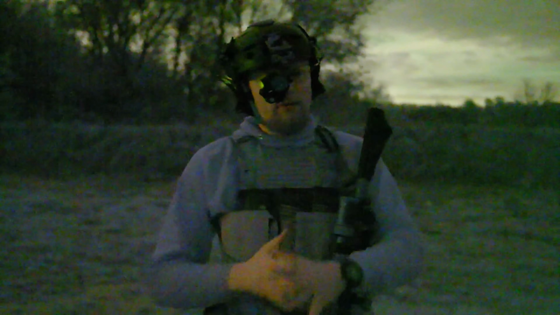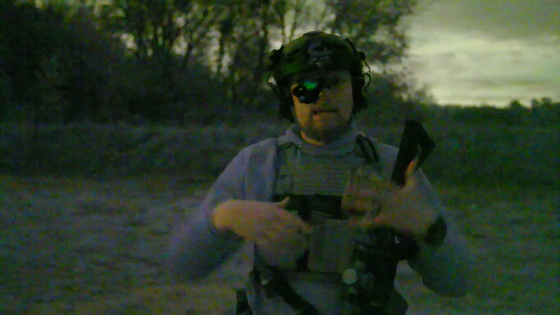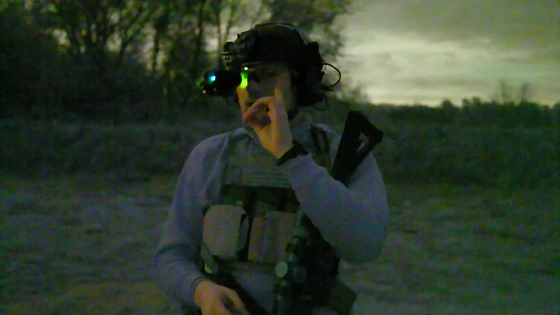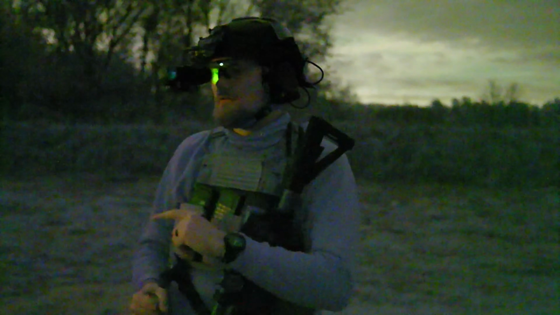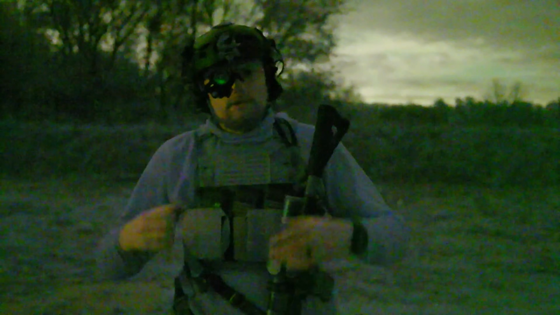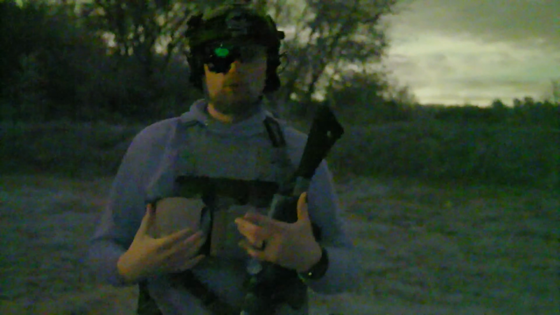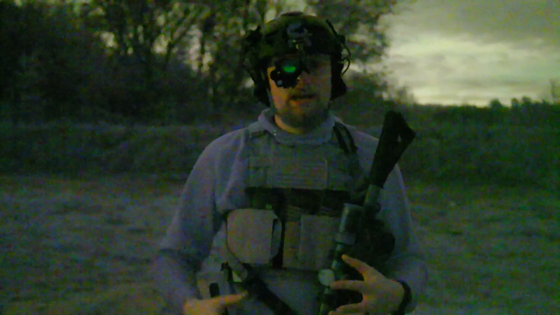However, like I said before, if we're transitioning to white light, instead of having to get the PVS14 or dual tubes out of the way in order to use my irons under white light, I'm able to engage with my left eye, because it's unobstructed by any night vision devices, and be able to use that without having to fiddle with anything up here. So guys, those are some of the data points and some of the experimentation I have done to find what works best for me, and some of the different things equipment-wise that you kind of have to think about.